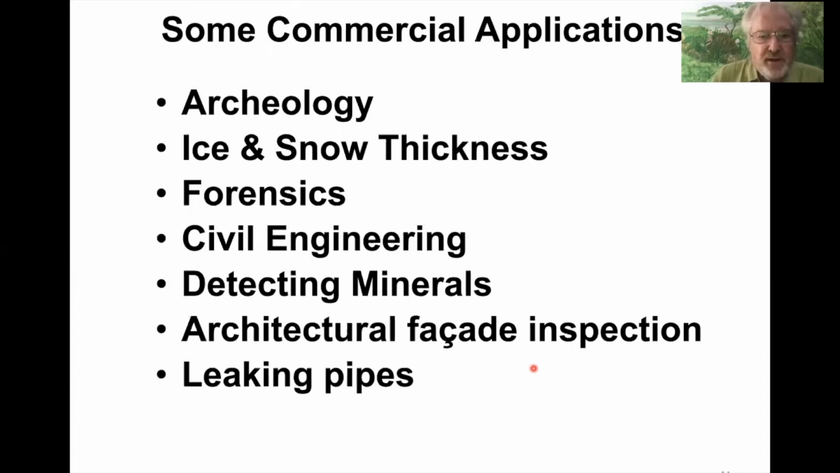Some of the commercial applications, snow and ice thickness. The Canadian Coast Guard, as an example, looks at the ice thickness of the St. Lawrence River and to know when to send out the icebreakers in the wintertime. And they measure the ice thickness from a helicopter using a GPR. Forensics, I'll cover more of that a little bit later. Civil engineering, leaking pipes, you can actually see the water leaking from an underground pipe.